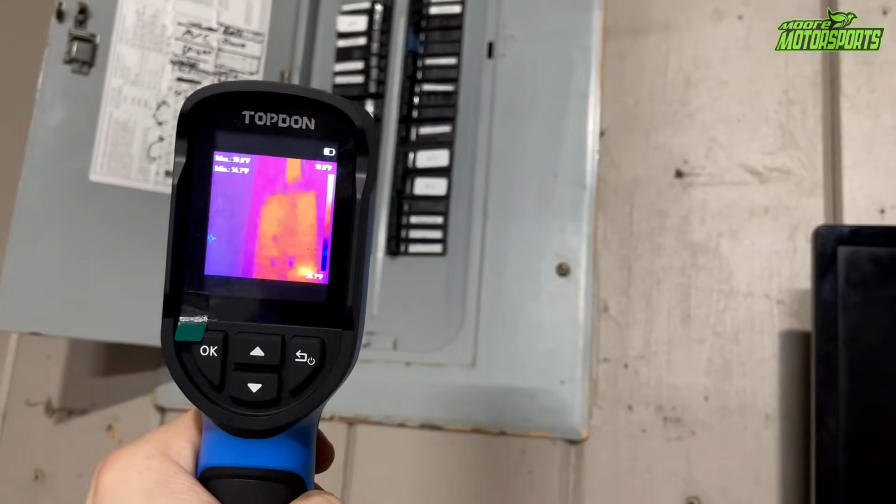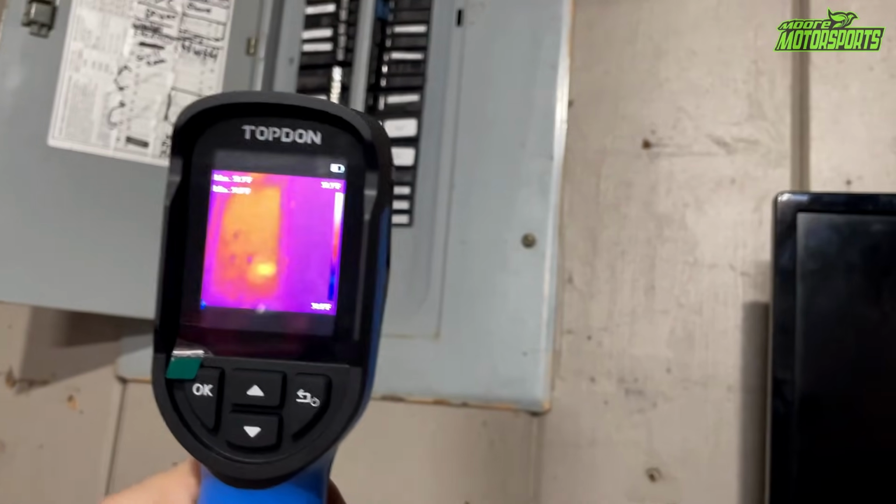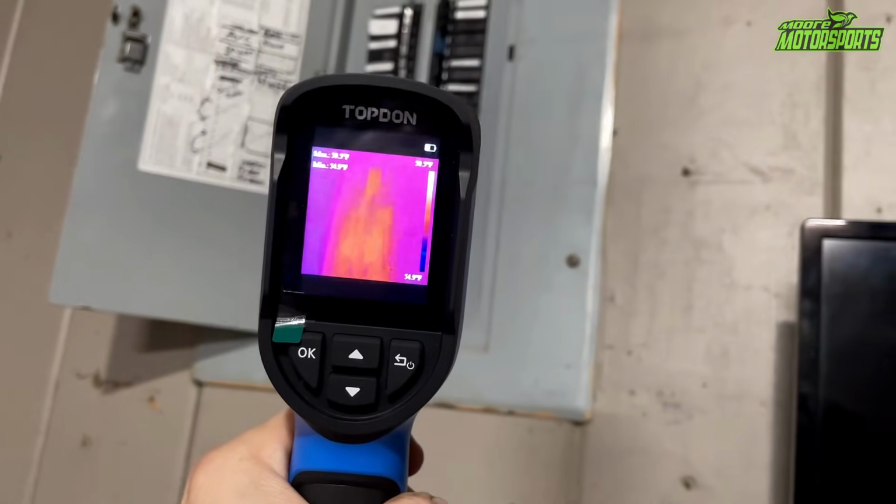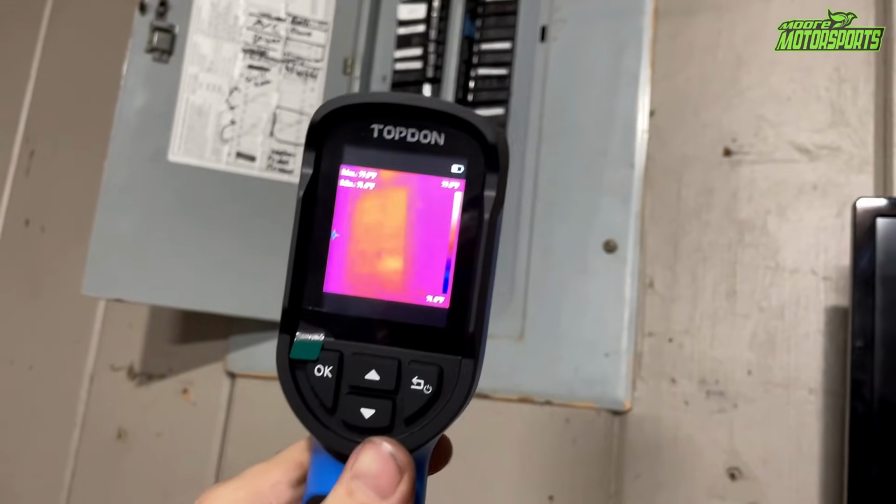Why is it getting hot? Something on that circuit is either shorting out or it's drawing too much amperage or something. So I think that's one of the really good benefits of the thermal imaging camera.